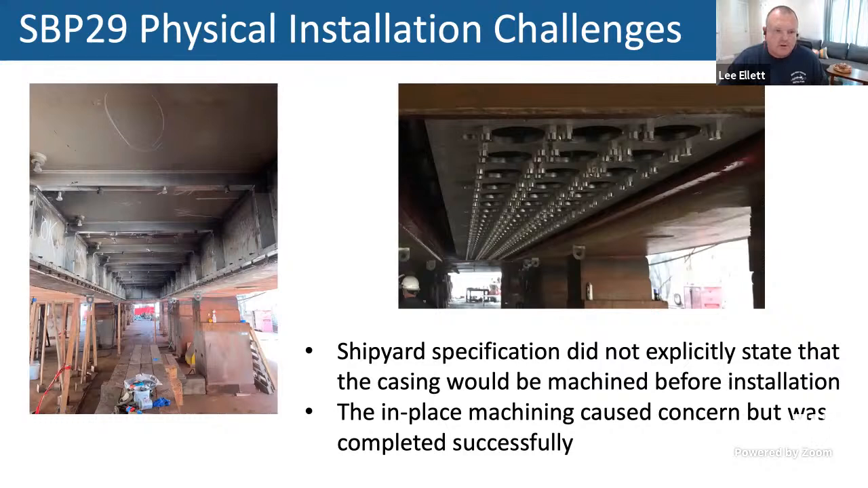The shipyard chose to build the basic parts of the box, but then not machine it in a warehouse, in a shop, but to install the casing and then machine it in place. That worked out, but it was different.